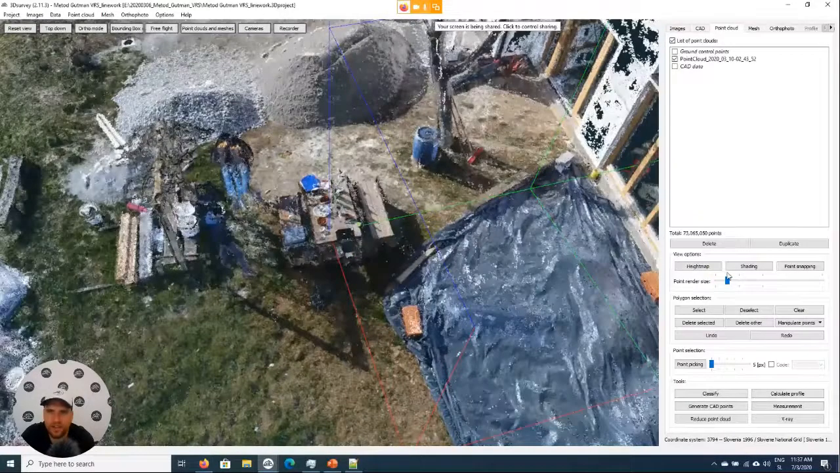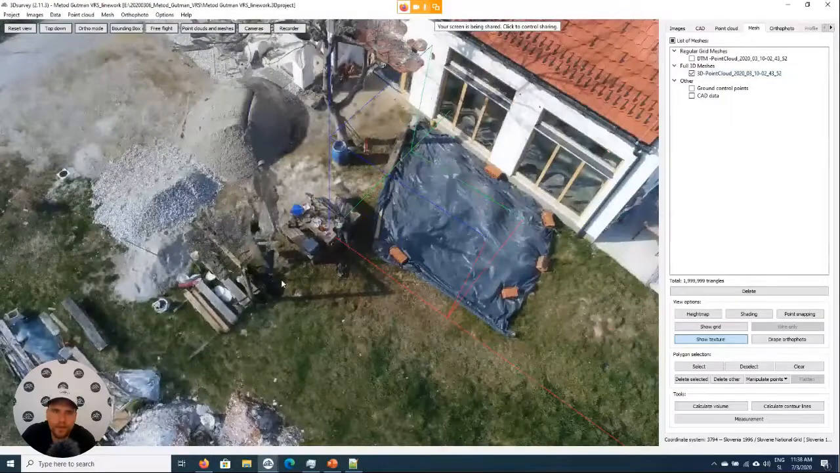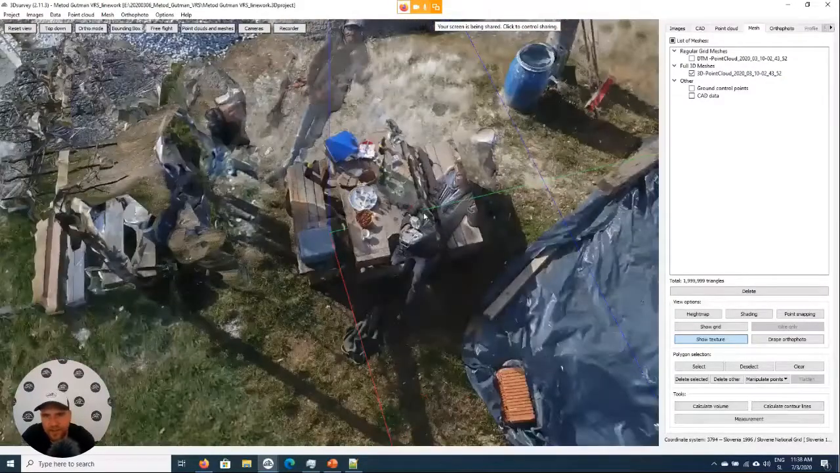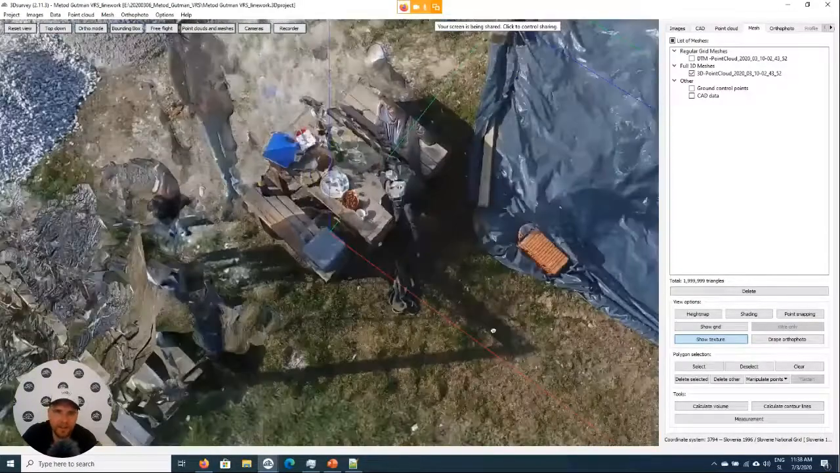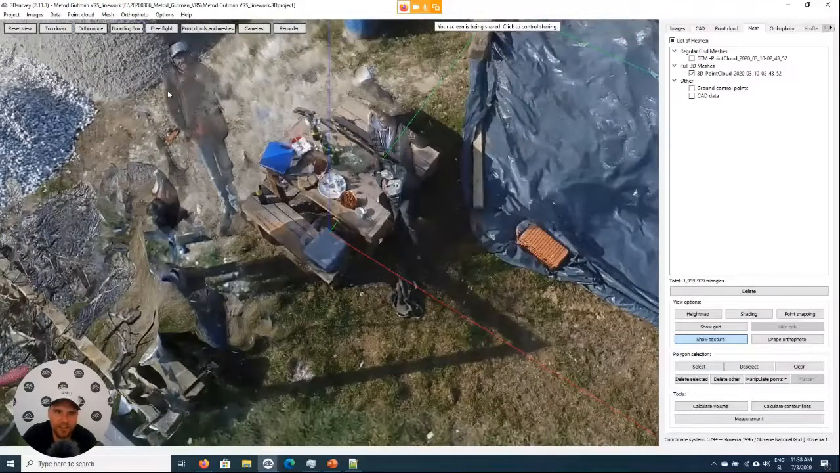If we check it in the 3D mesh, this will be even sharper. Some people got pasted onto the image. We were moving around, so that's why it looks like that.